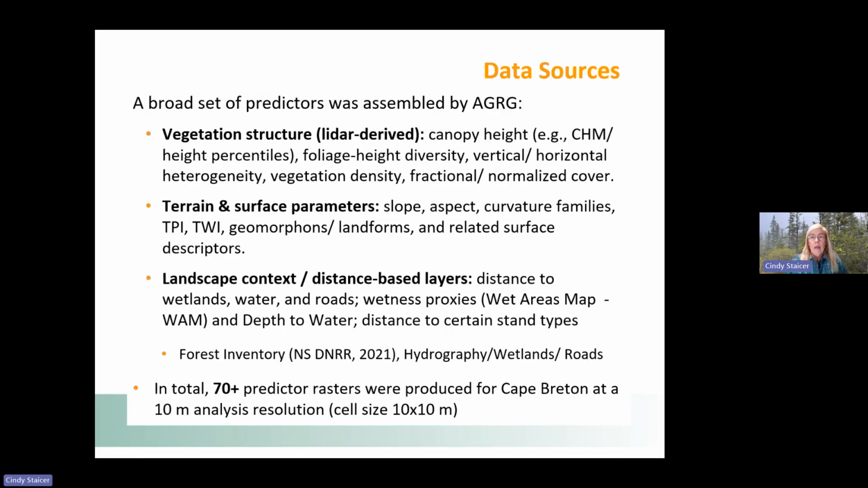So they developed in total over 70 predictors, which were in the form of rasters to put into the model. These included LiDAR-derived vegetation structure variables from canopy height to foliage height diversity, the heterogeneity of the foliage in the vertical and horizontal direction, the density of the vegetation, and so on.